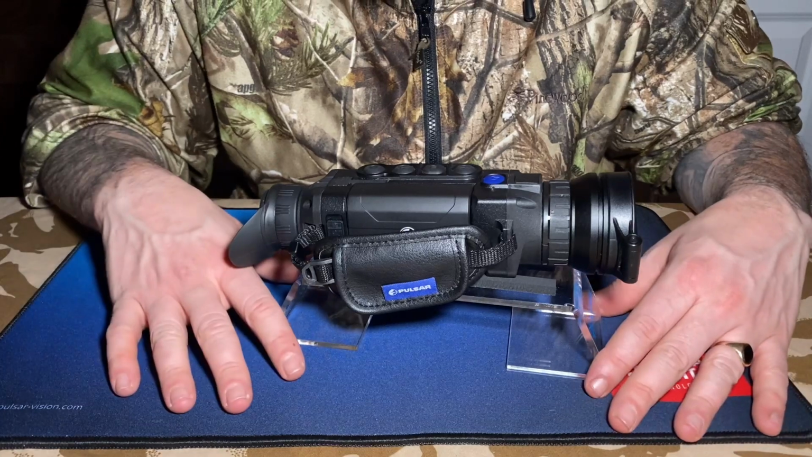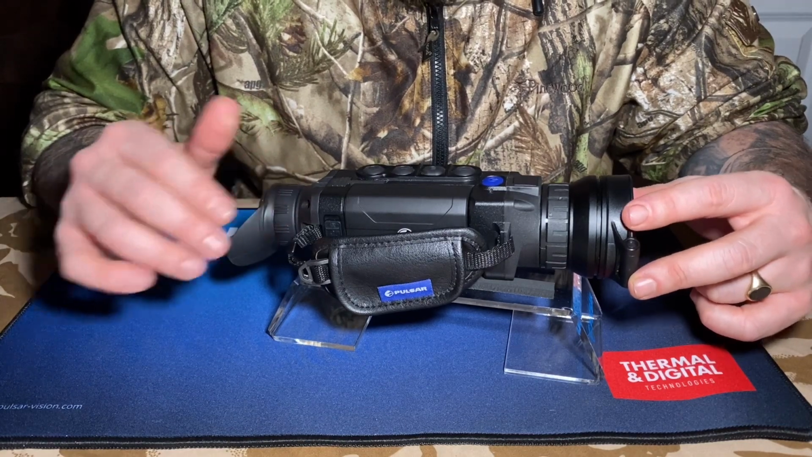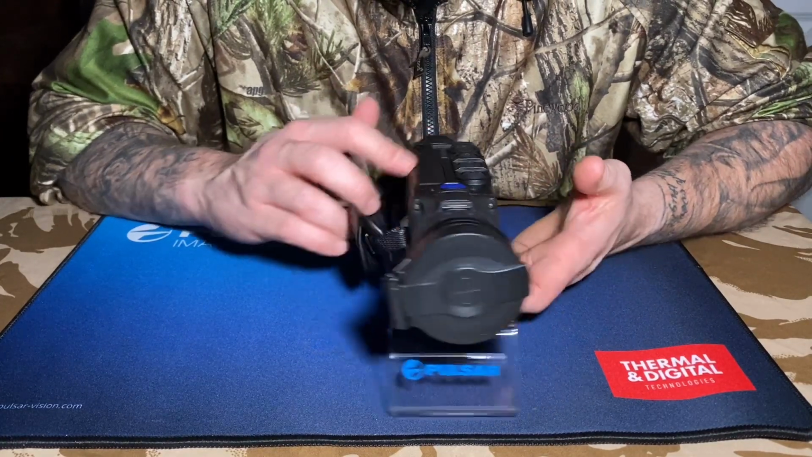viewfinder or device storage. So viewfinder would be the one where you would click and it sort of gives you the live view of what you're seeing. So when you're moving this around and you have your phone in your hand, whatever you're pointing this at, you will see on your phone.